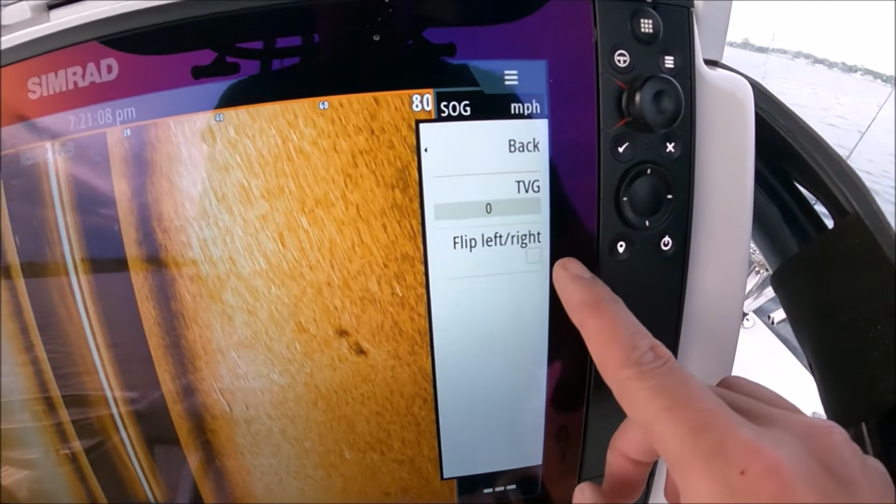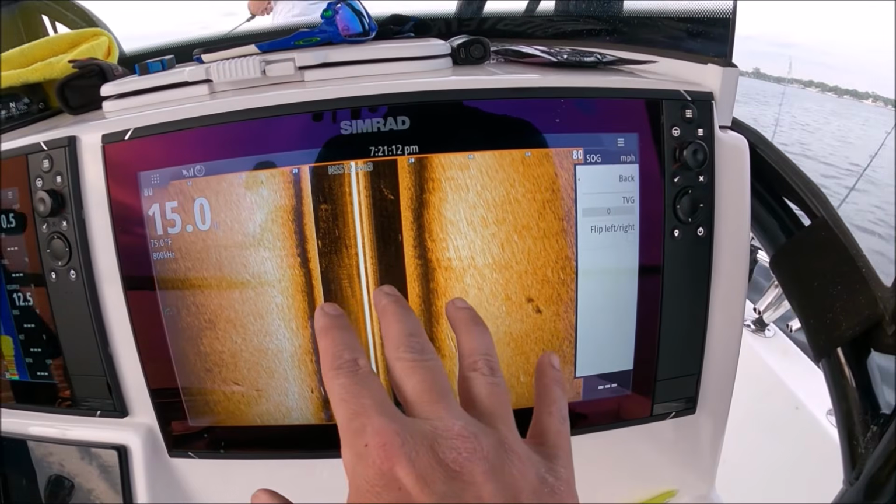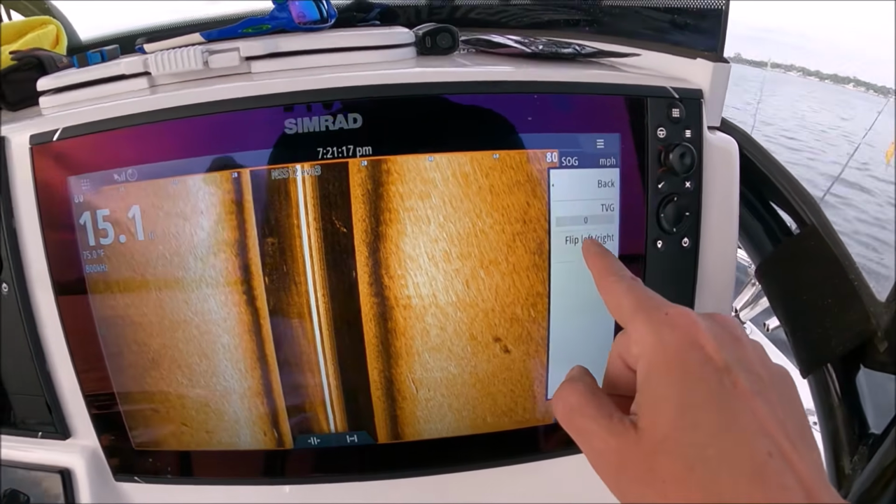And flip, this means it will flip the image of the transducer if you have your transducer installed forward or backward. You can install it with the wire in the front or the wire in the back, and then you hit that flip button.